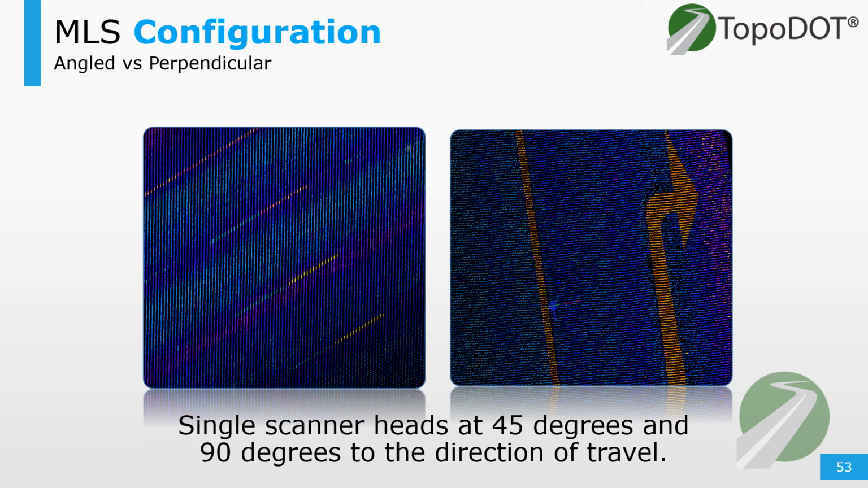Looking a little bit more into the orientation of the scanner, what is the best orientation? We'll look at one scanner head at the moment for this, and there's a variety of angles to pick from. But here's an example. We're going to go with a 45 degree example, which we can see on the left, and then there's a 90 degree one on the right. So you got an angled versus a perpendicular one to the direction of travel. And which one should you go with?